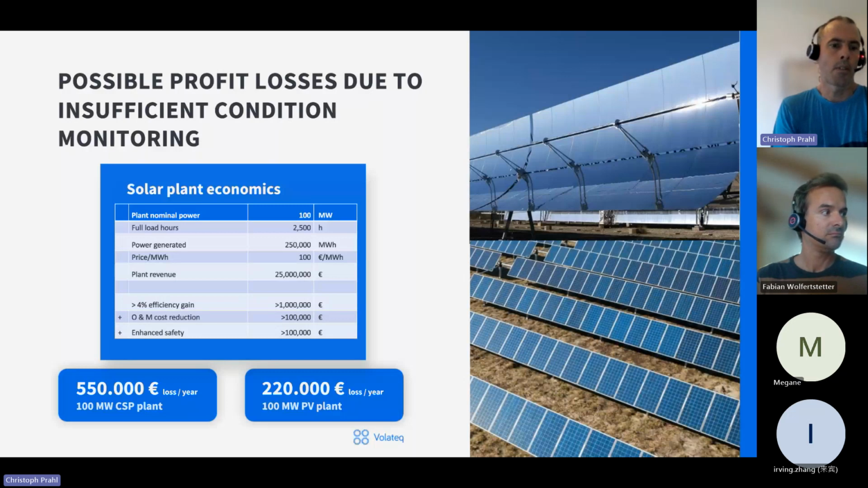Well, but average typical values for optimization potential with drones for solar assets are 500,000 for CSP plants because the technology is a bit more complicated due to moving parts and heat transfer fluid. But still for PV, there's 200,000 euro per year that can be harnessed or lost if drone inspections are used or not used.